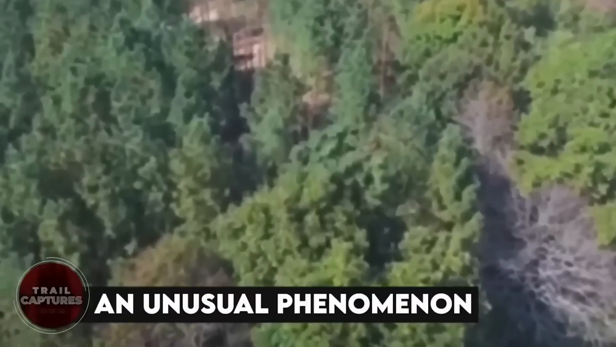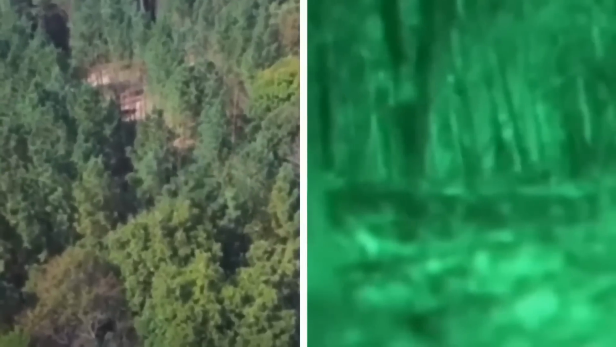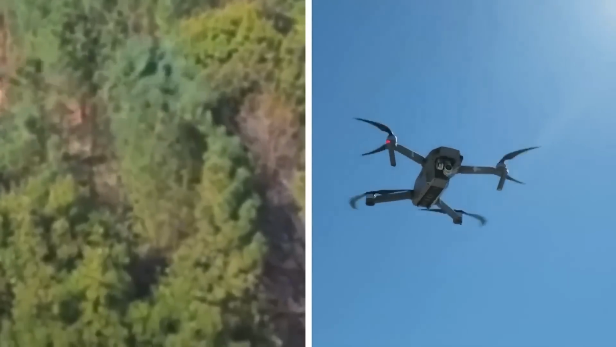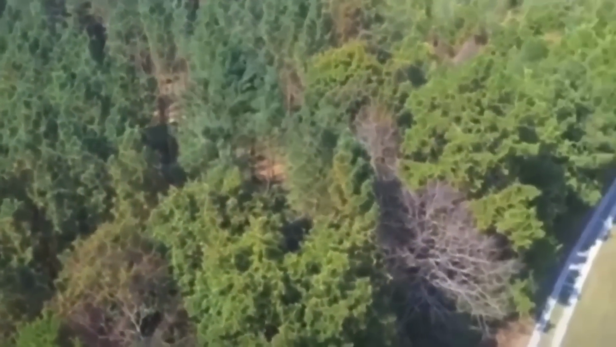An unusual phenomenon. Do you doubt the existence of Bigfoot and other creatures like that? Well, check this out. There's some drone footage that might make you think twice. In the video, you can see some enormous trees shaking like crazy as if a giant monster is trying to pull them out of the ground.